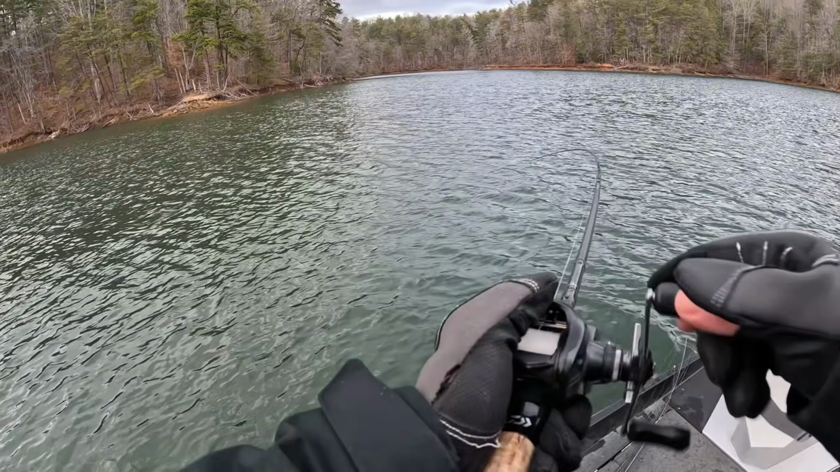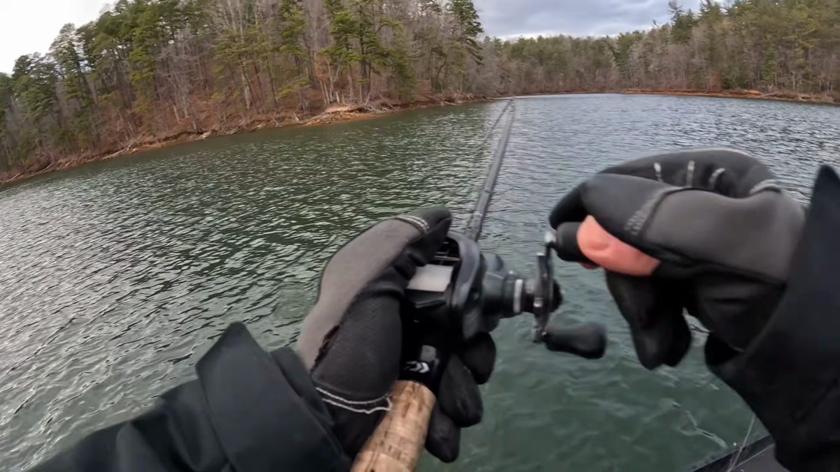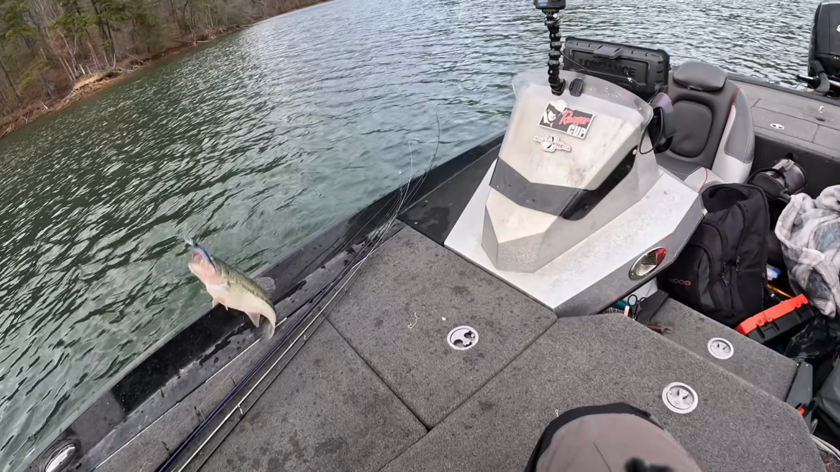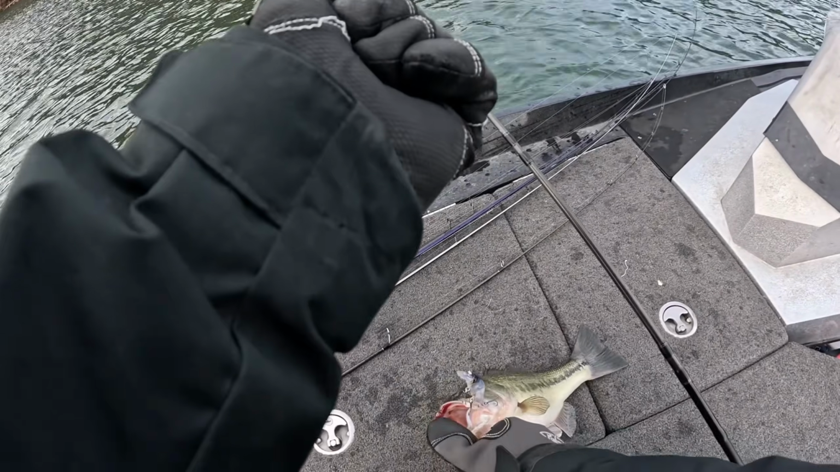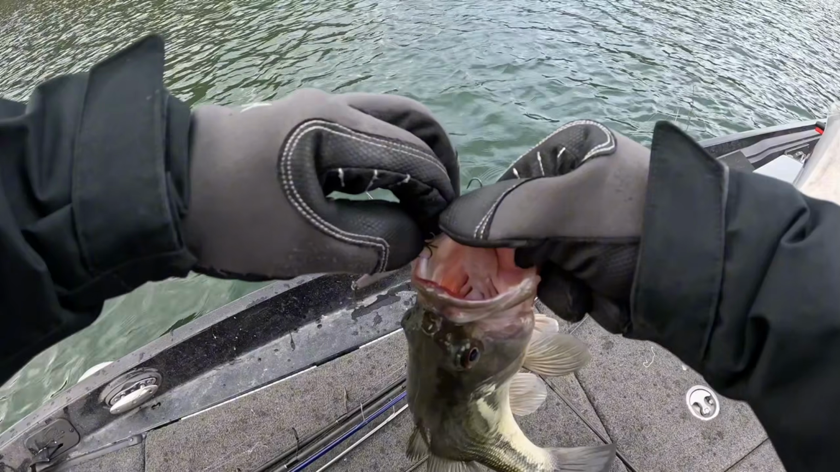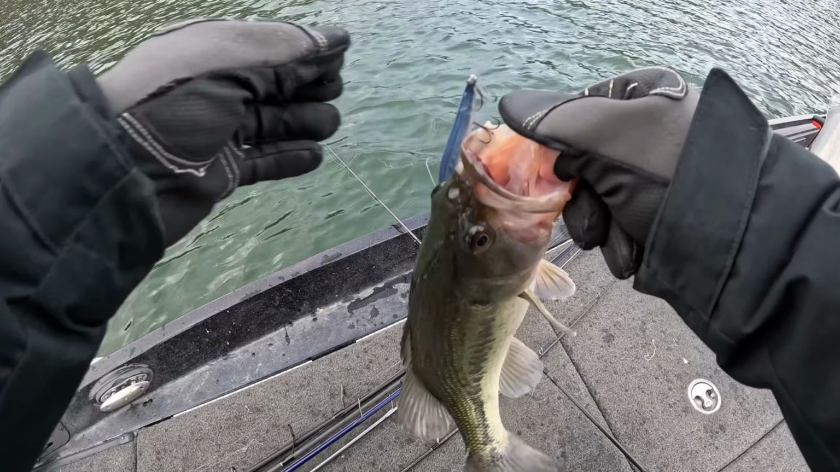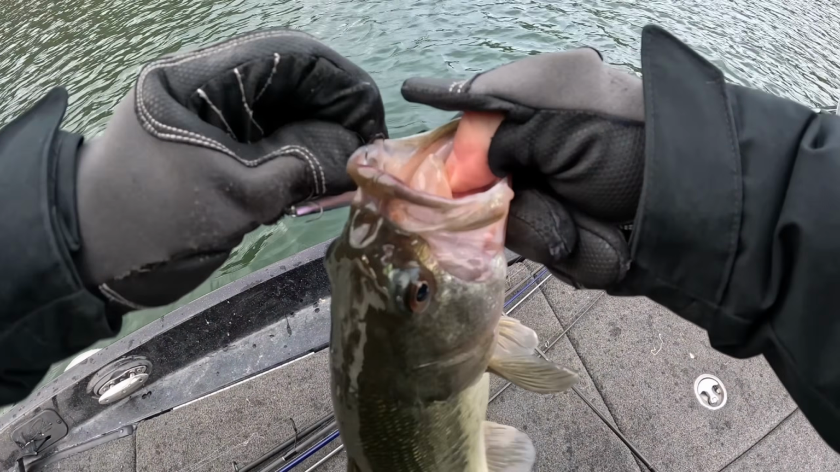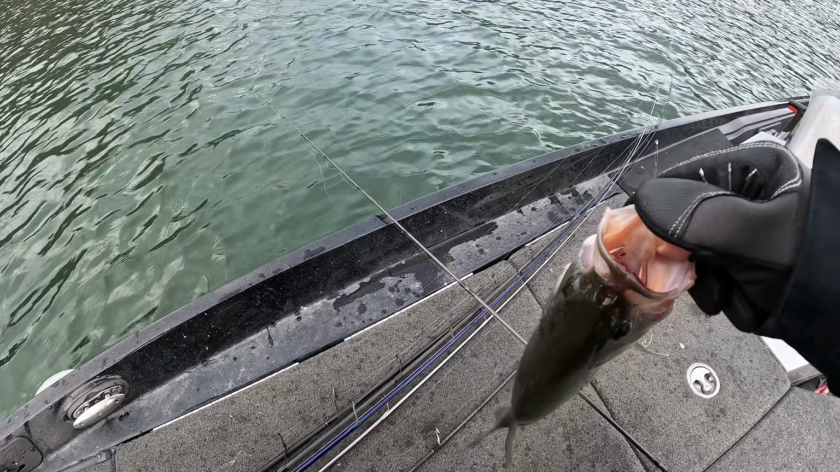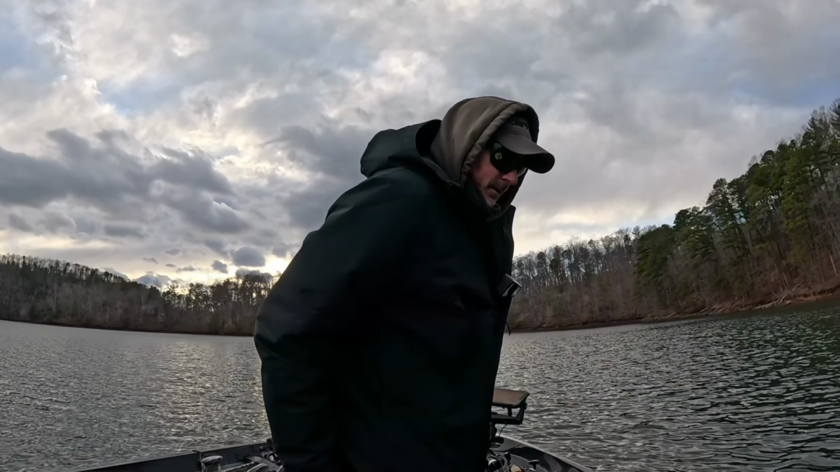Just throw a jerkbait, dummy. That's a pretty good one. For future reference, when it's annoyingly windy, if we're gonna stay and fish, tell me just to stop being hard-headed and throw a jerkbait. Yep.